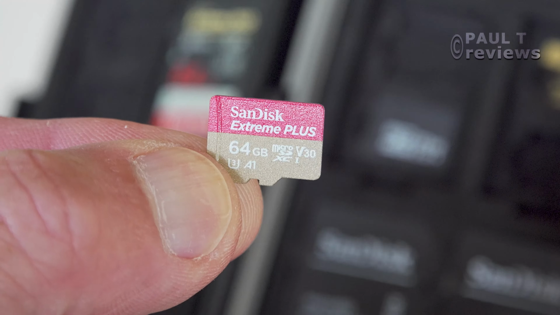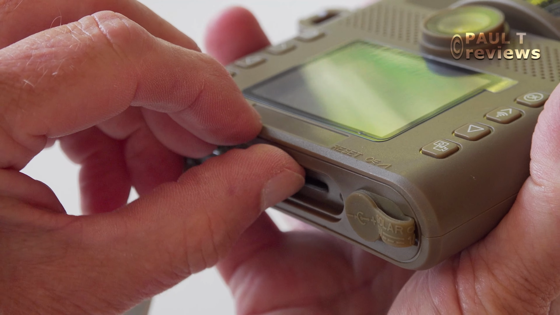So I've got my SanDisk card here. See which way up it goes. There we are, that's the wrong way. Now luckily with these micro SD cards, you can only put them in one way. So if when you first start it doesn't go in easily, just turn it over and gently push it in. There we are. Pop it in with your nail with a little click.